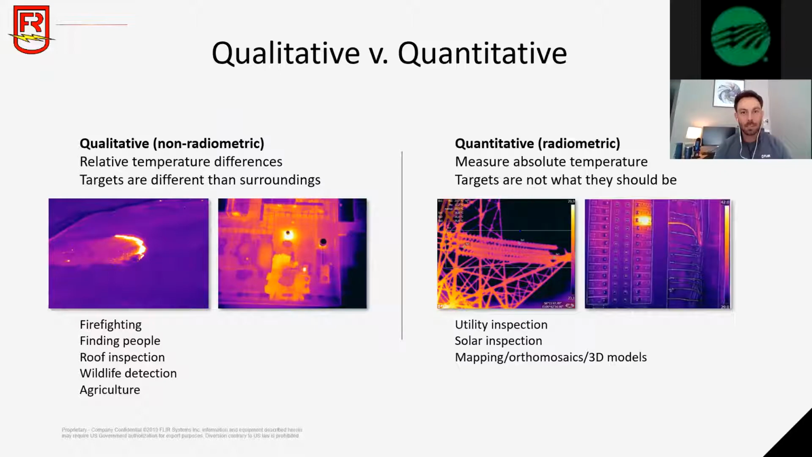Qualitative analysis means that you are concerned with relative temperature differences in your image. You are not necessarily extracting absolute temperature values for your images and for your data. Some great examples of qualitative use cases are firefighting, search and rescue, some roof inspections, wildlife detection, and agriculture. On the other hand, which is probably more applicable for this group, is quantitative analysis, and industrial inspections are generally the main use case for quantitative.